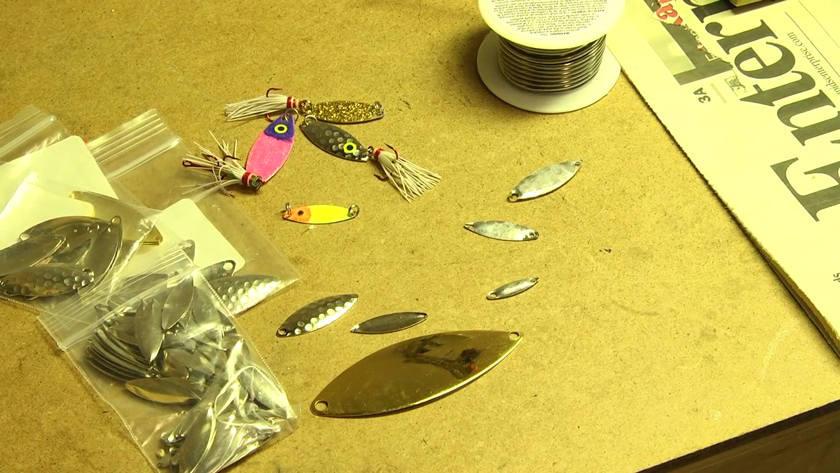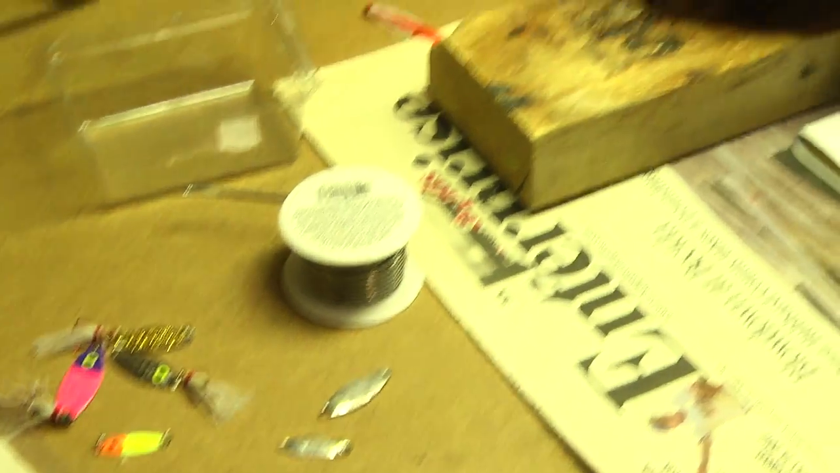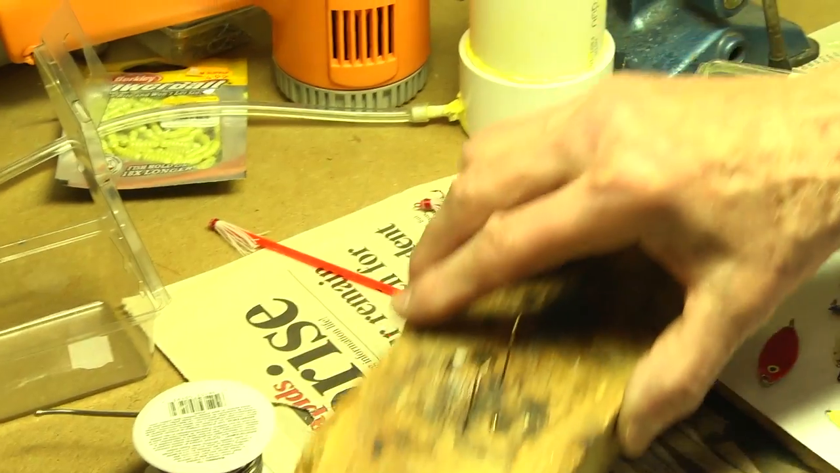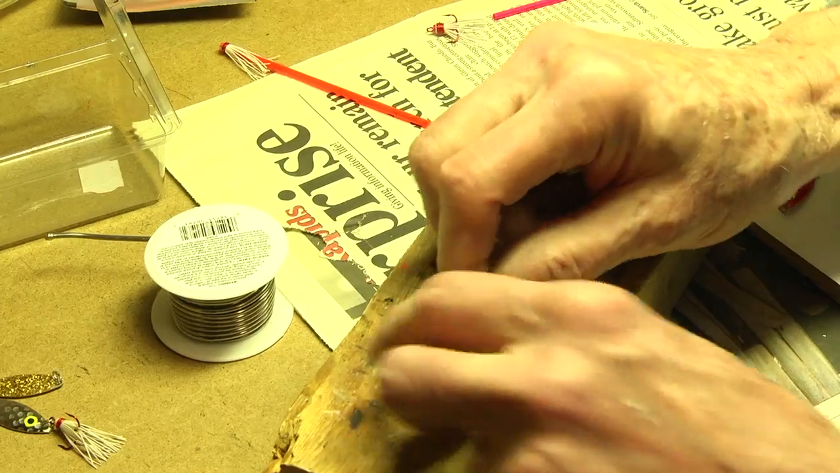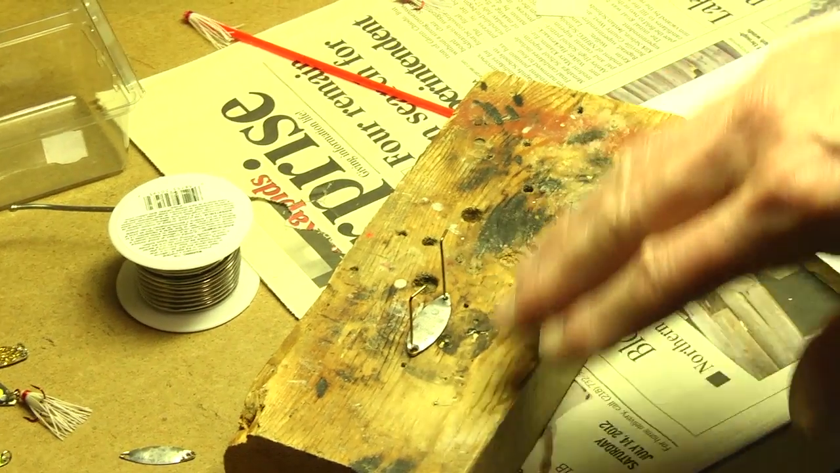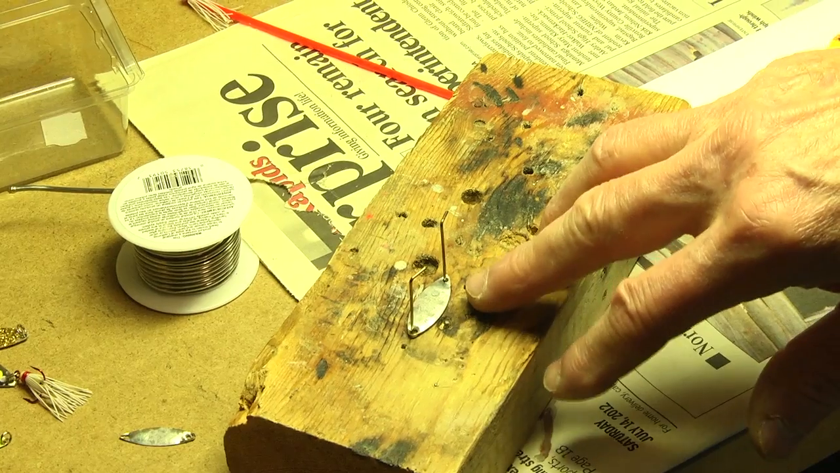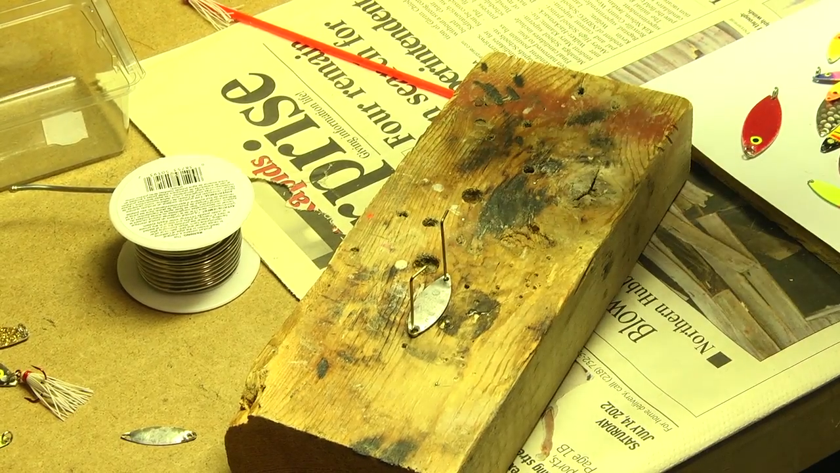Now, I make a fixture here for your solder, and you got to hold them in this fixture so they won't move. And that's basically, what you do here is just a couple little pins, and that'll hold them in place so you're not chasing it all over. Now some of these you can add solder just to the bottom half. Some you don't need solder at all. Just depends on what you're doing with it.